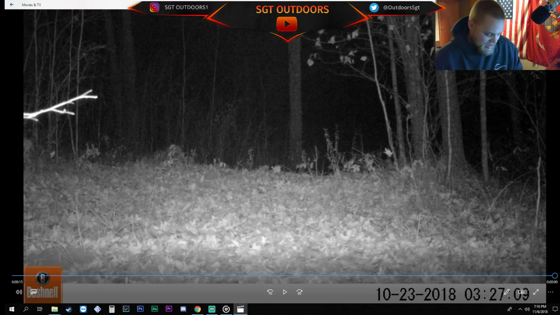It's an interesting time of year because weather can affect everything as well. If we've been averaging in like the 25 to 30s high to low for a week now, you get a 45, 50 degree day in there. Every bit of rut sign that you've seen in the past week is pointless that day. Those bucks are just gonna lay down. Weather has a lot to do with how a deer reacts, and it's all a guessing game at that point.